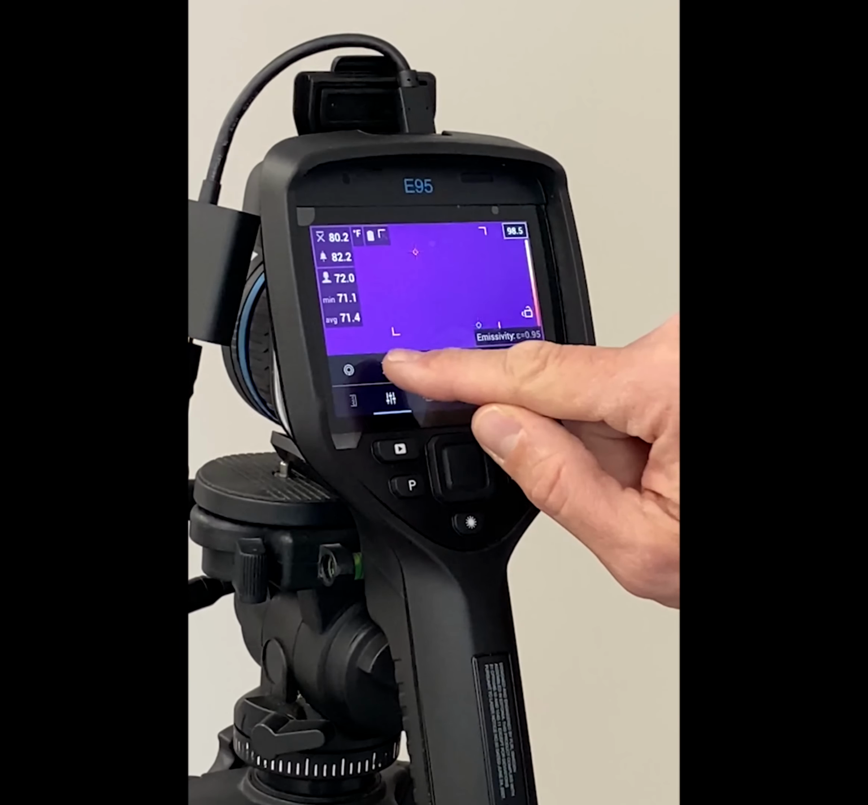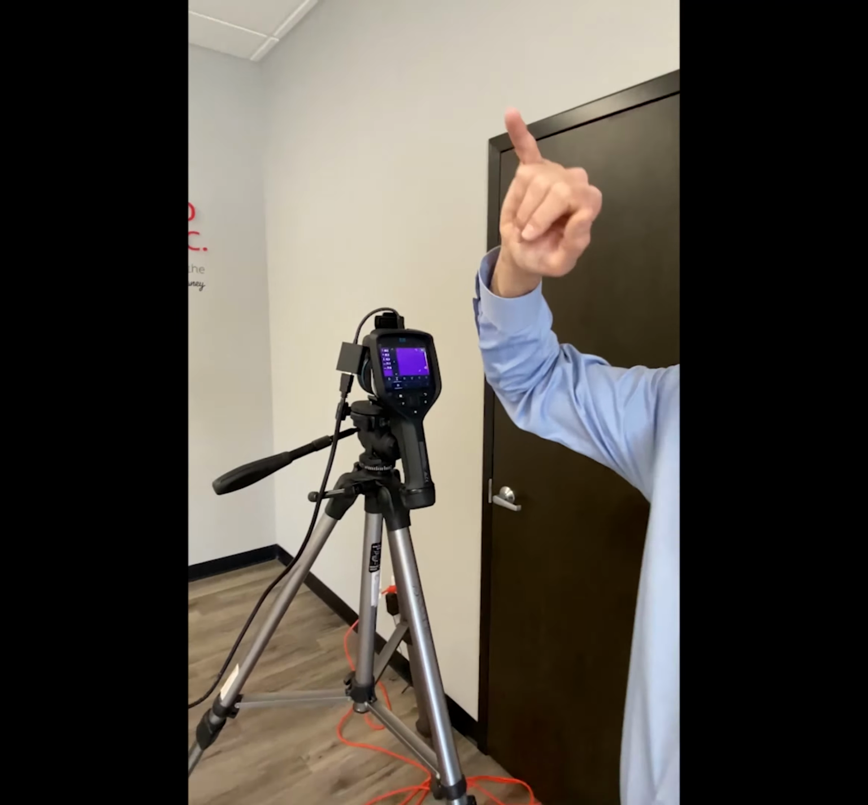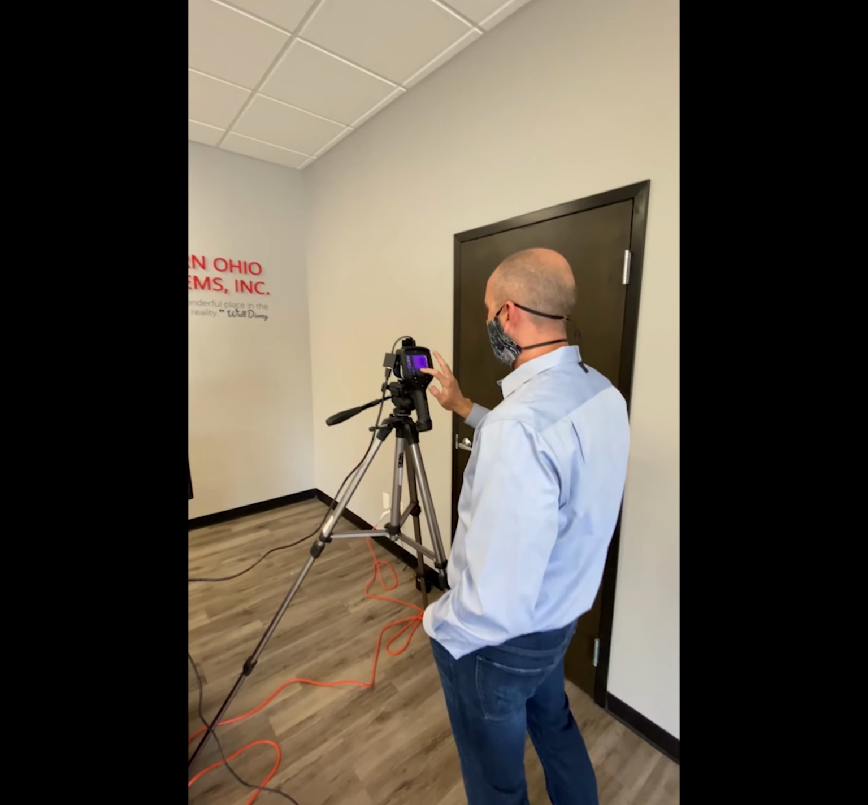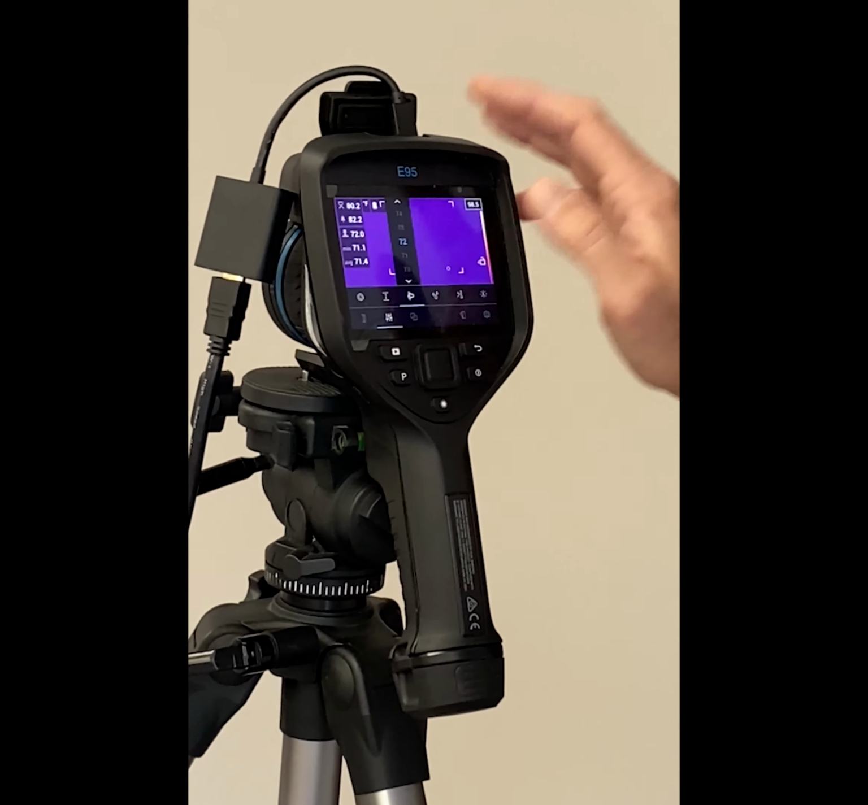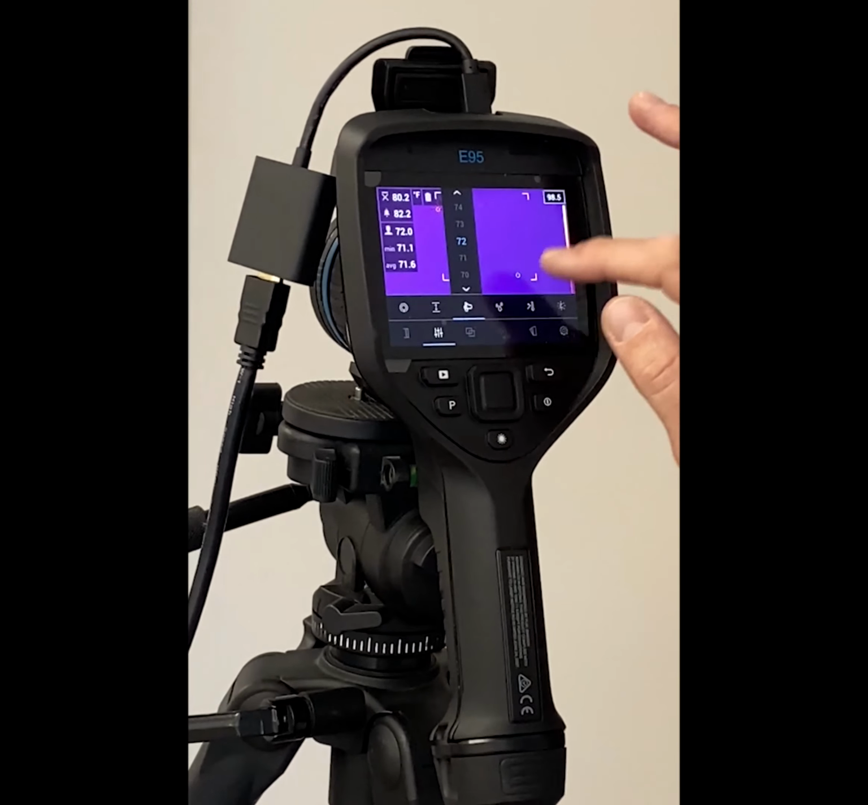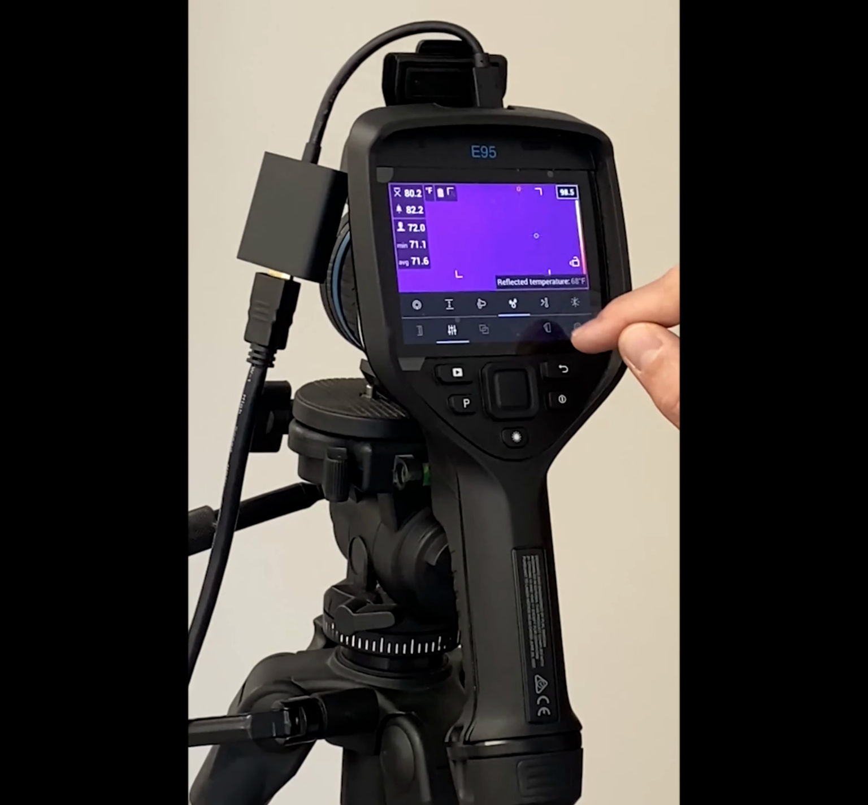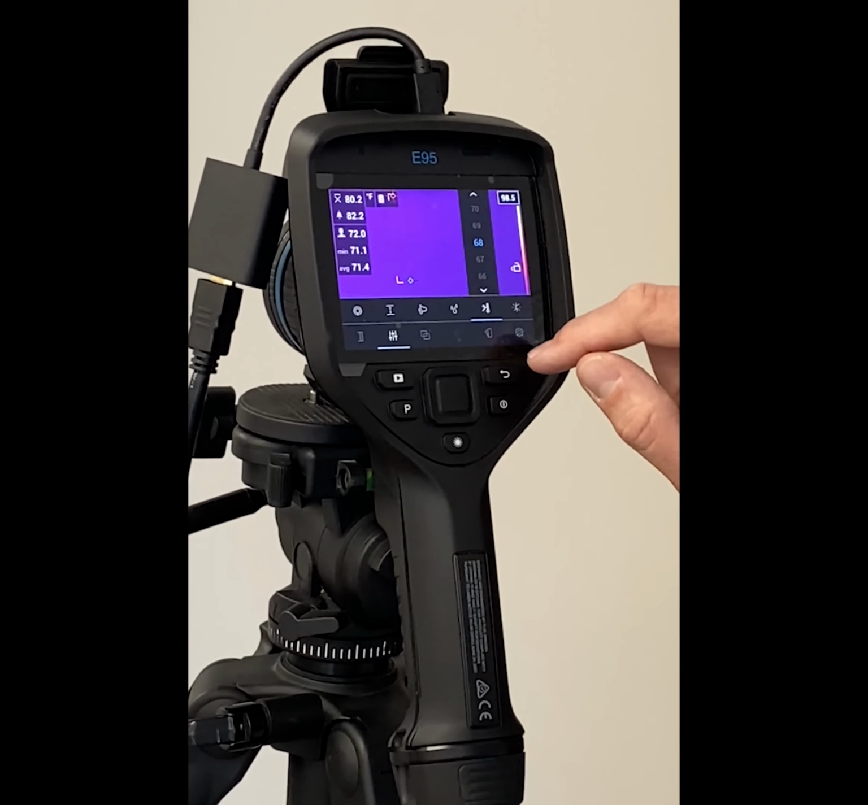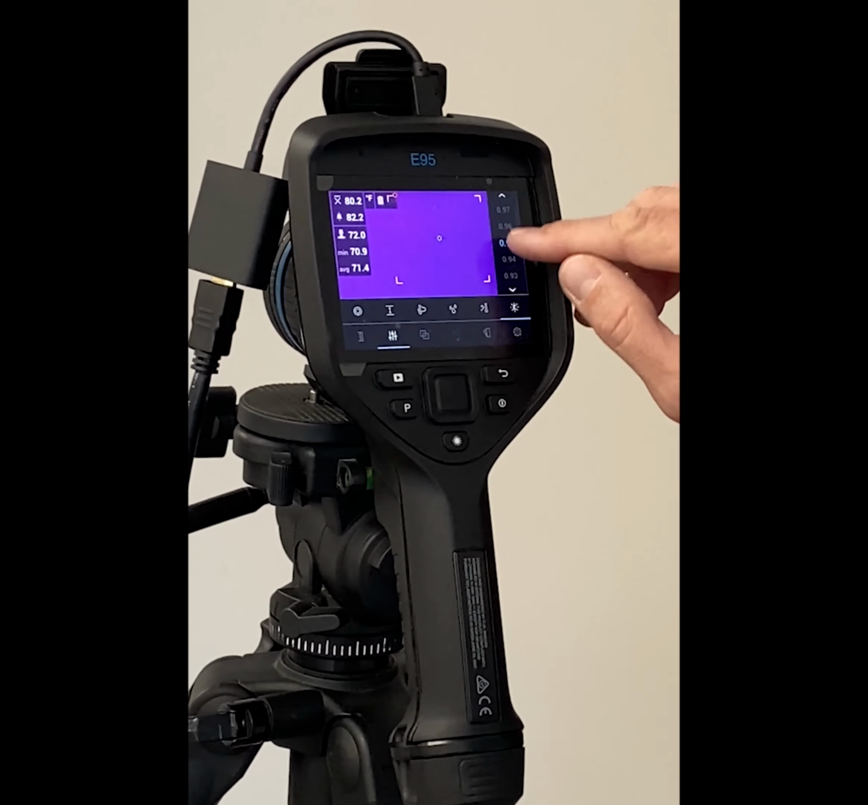And then we'll come back and check out some of the other measurement parameters. Our distance, as you can see, is 6 feet. We're maintaining a good social distance. C's a little closer right now. And then our atmospheric temperature, or temperature in the room, is a pretty steady 72 degrees. Our humidity is just average, at 50. And then we have the reflected temperature of 68 and the emissivity of 0.95.